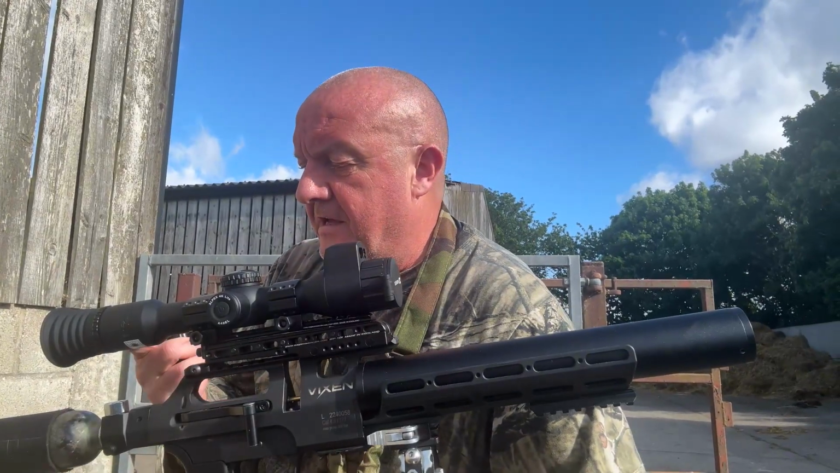So initial thoughts after having a wander around the farm, looking for the ferals and the corvids, not a lot about, but I've had a couple and I'm going to have another little mooch around. Initial thoughts on the scope is that looking through the scope itself, when you've got it on 50 frames per second, the picture's nice and crisp. I can't fault that, to be honest.